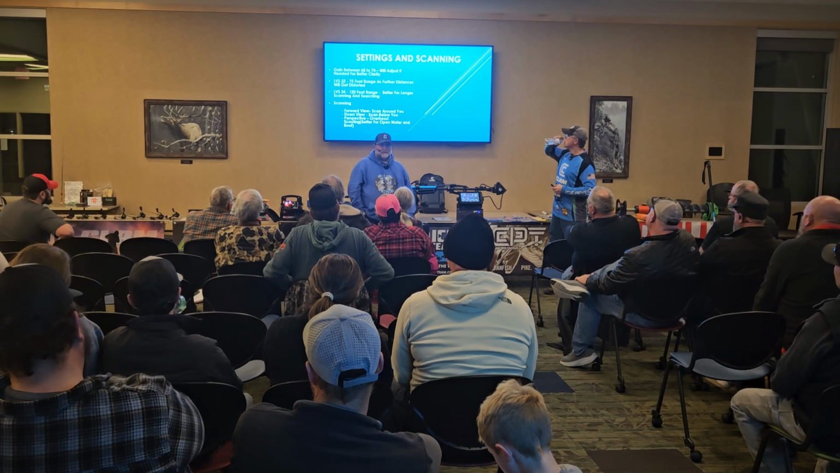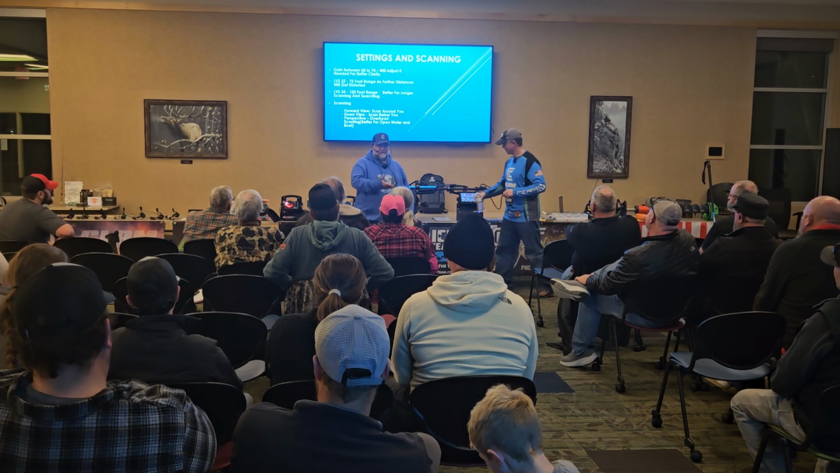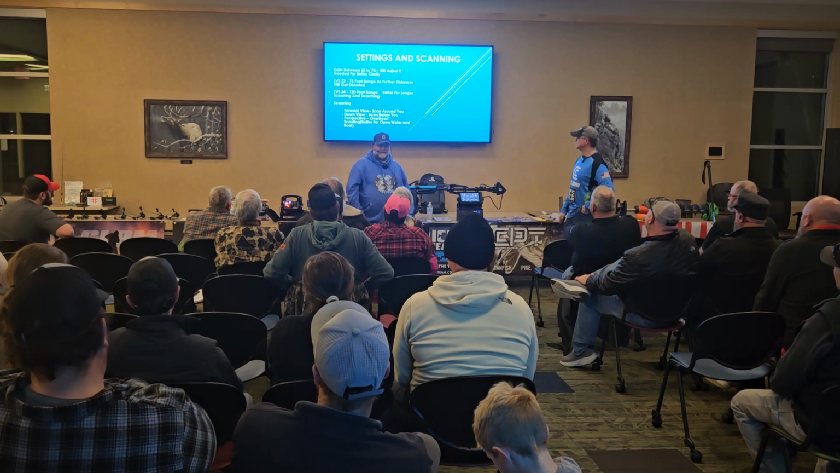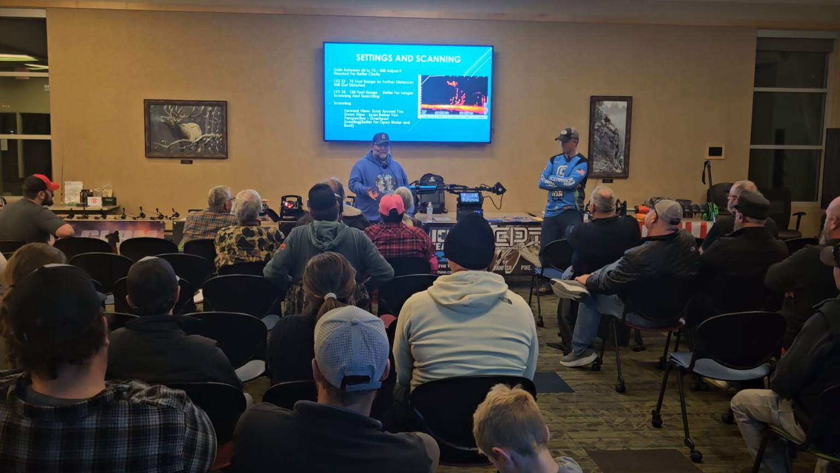Forward view, you can scan around you. That's usually what I use. Down view, you can scan below you, and perspective is used more for scouting, better for open water and boat.